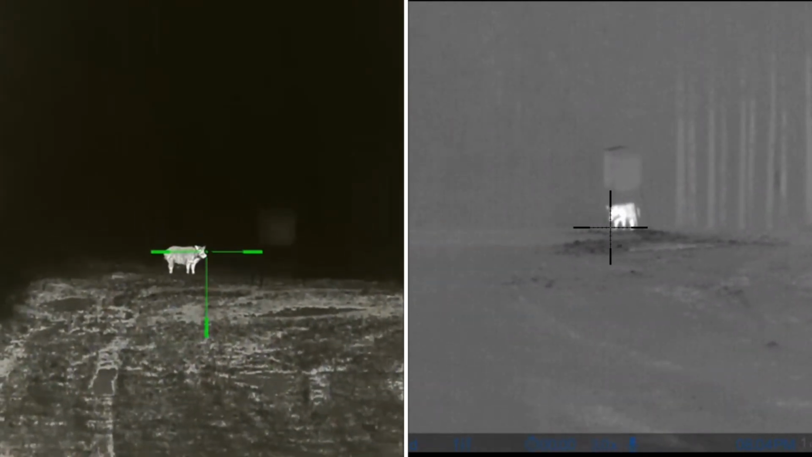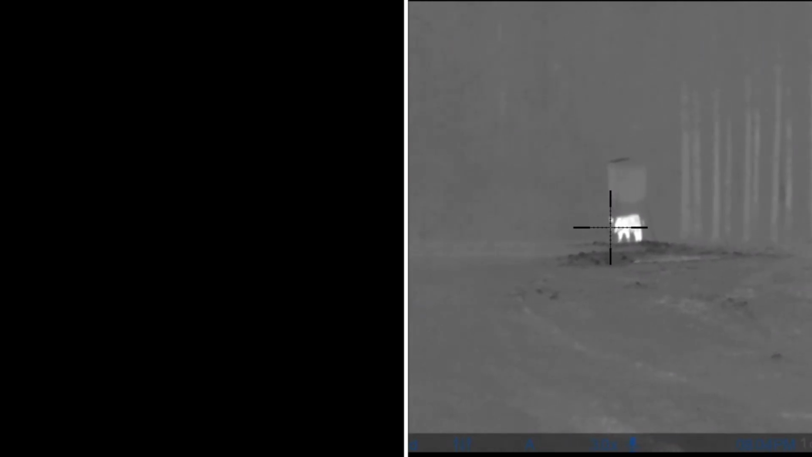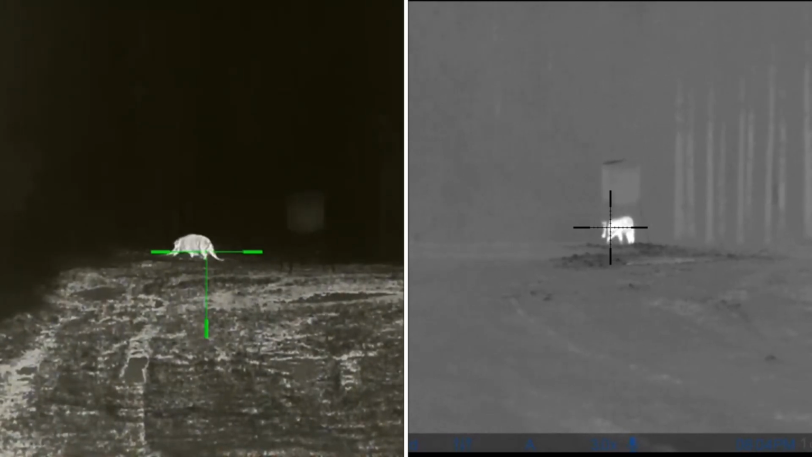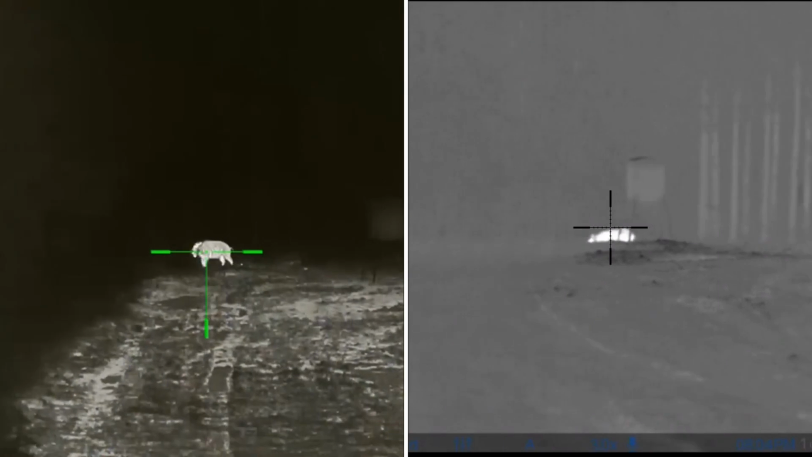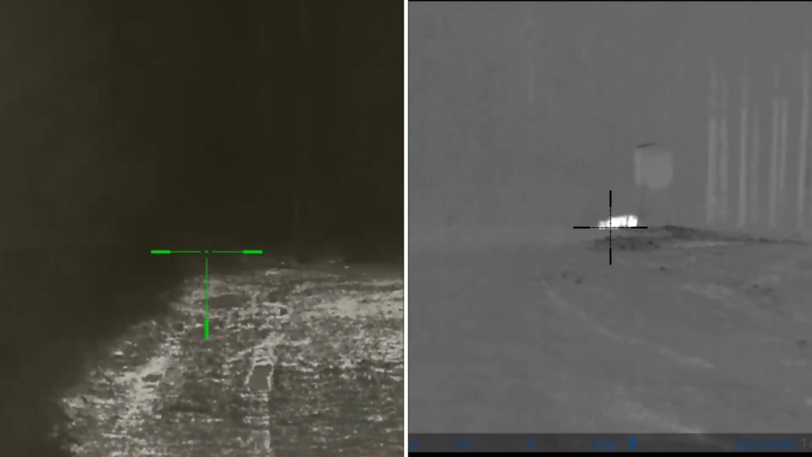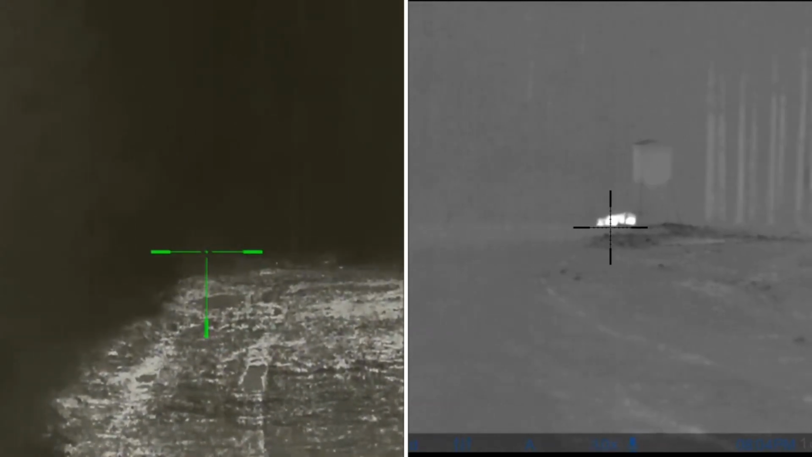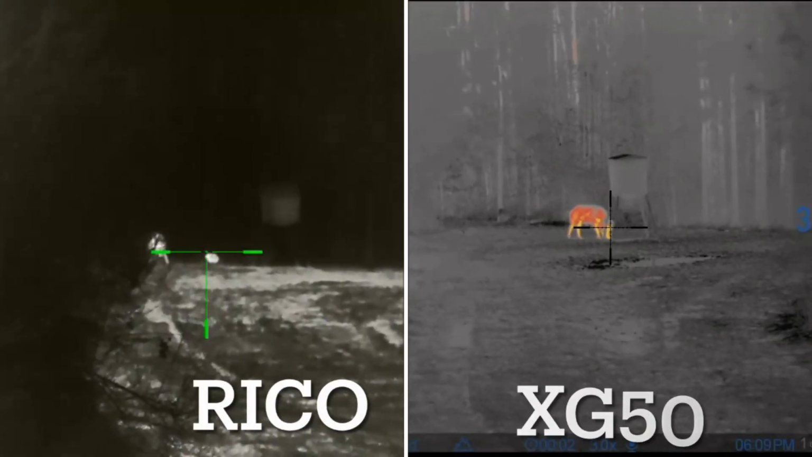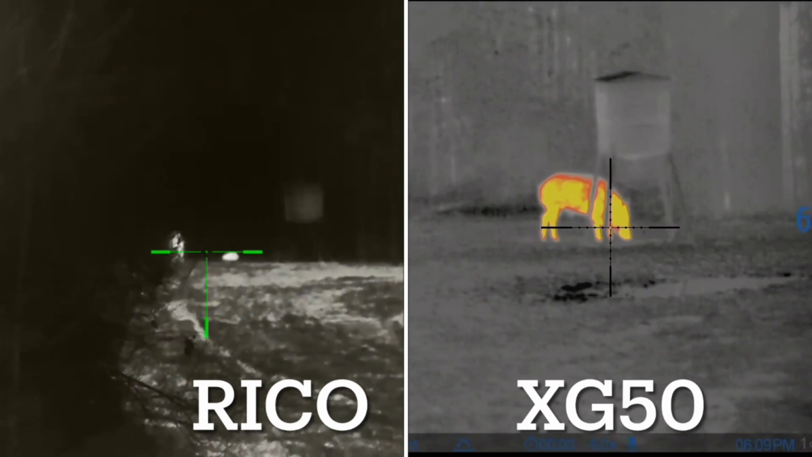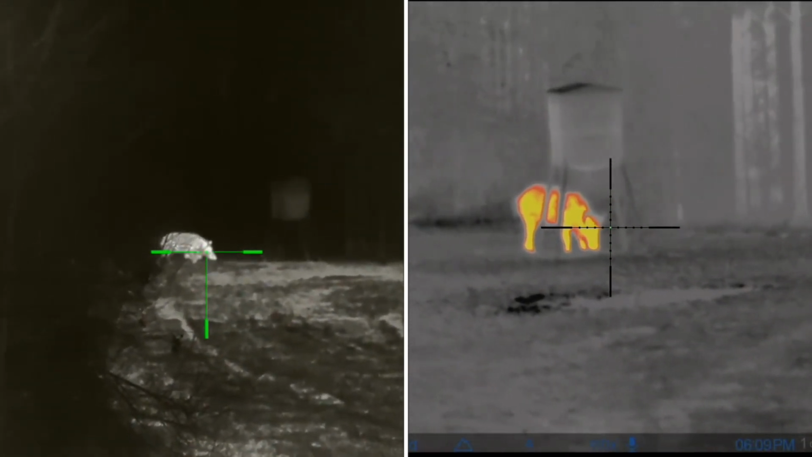Now, we know I had problems with the Rico scope. Typically when I shoot hogs, they just fall, and with the Rico scope they've been running off, but we're gonna have that problem fixed here soon. But we talk about image quality. Rico's darker. You got that dark background, I find. With the Pulsar, it's definitely lighter, and that's in both white hot.